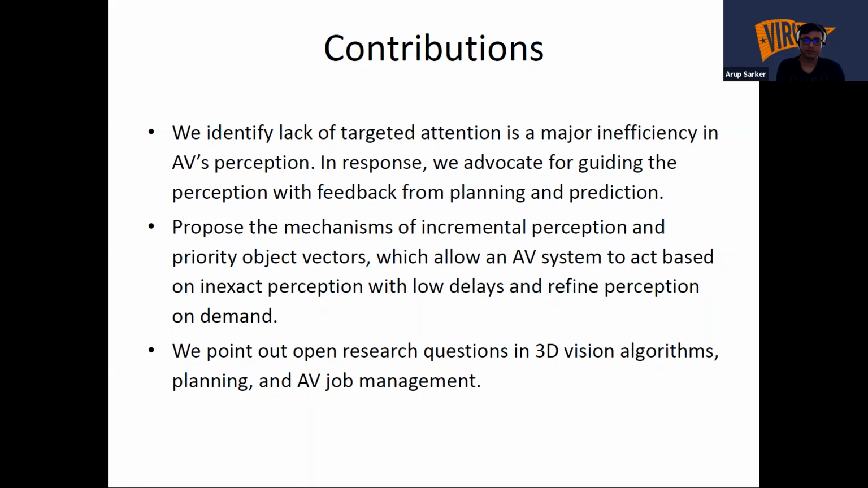Additionally, we propose a mechanism of incremental perception and priority object vectors, which allows an autonomous vehicle system to act based on an inexact perception with low latency and refined perception on demand. We also pointed out some open questions in 3D vision algorithms, planning and autonomous vehicle job management.